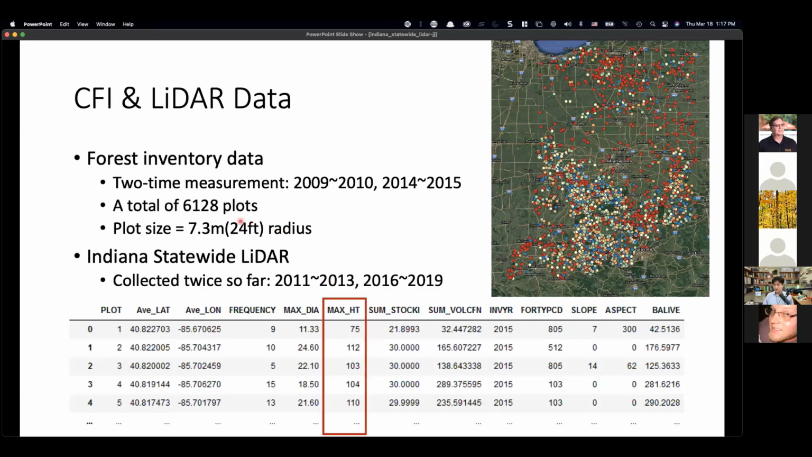So what we are looking at here is trying to use CFI, which is continuous forest inventory data that has been collected for the whole Indiana state. It has been collected twice, 2009 and 10, and 2014 and 15. In total we have over 6,000 plots with height measurements, and the area being collected is about a 20-foot radius. And we also have Indiana statewide LiDAR data, which was collected not exactly the same years, but a few years apart. But the key thing here is about the 5-year gap between these two data collections.